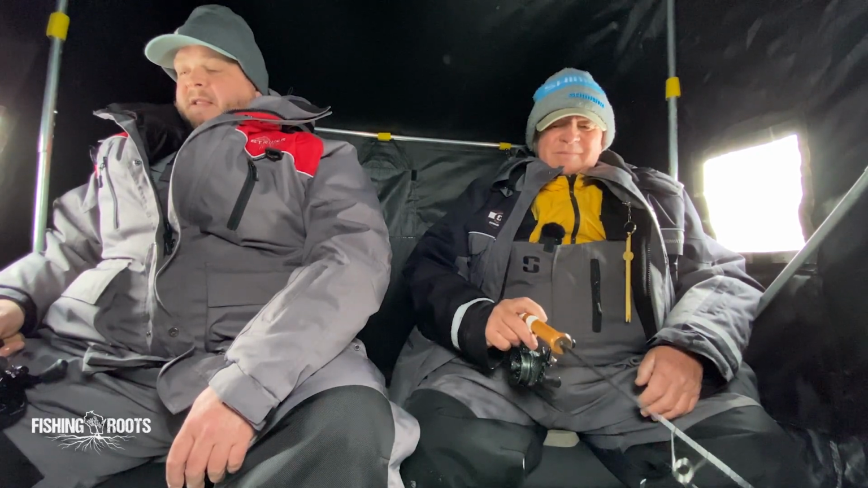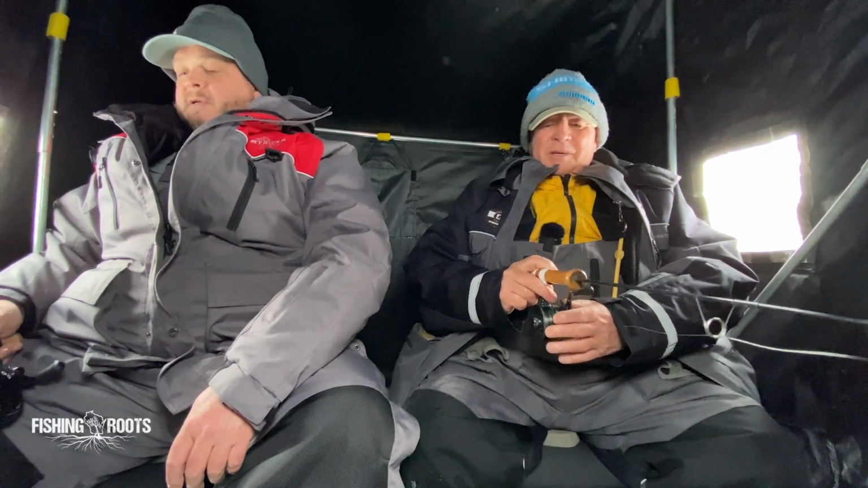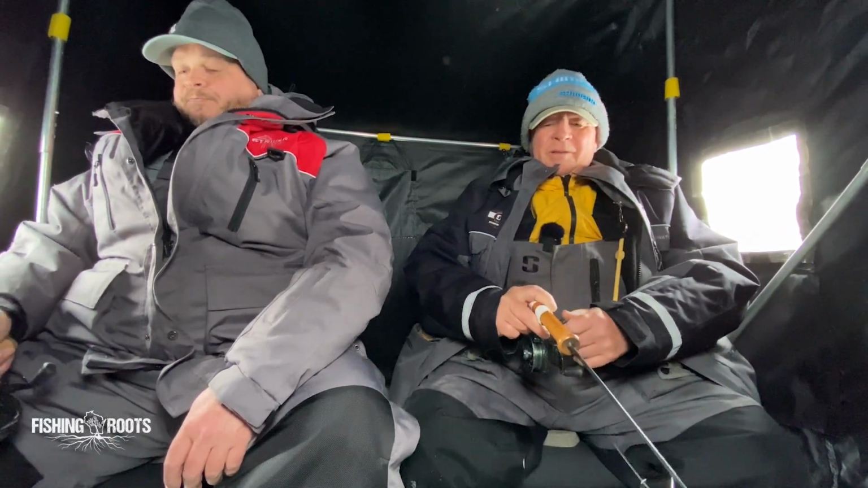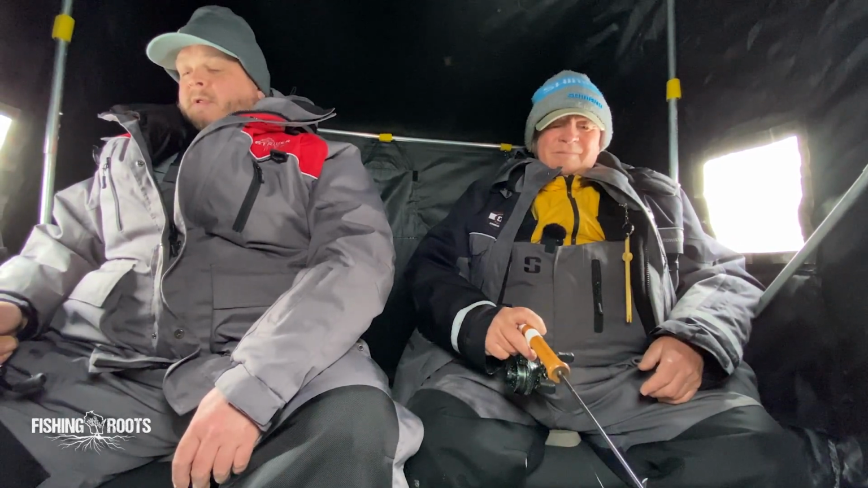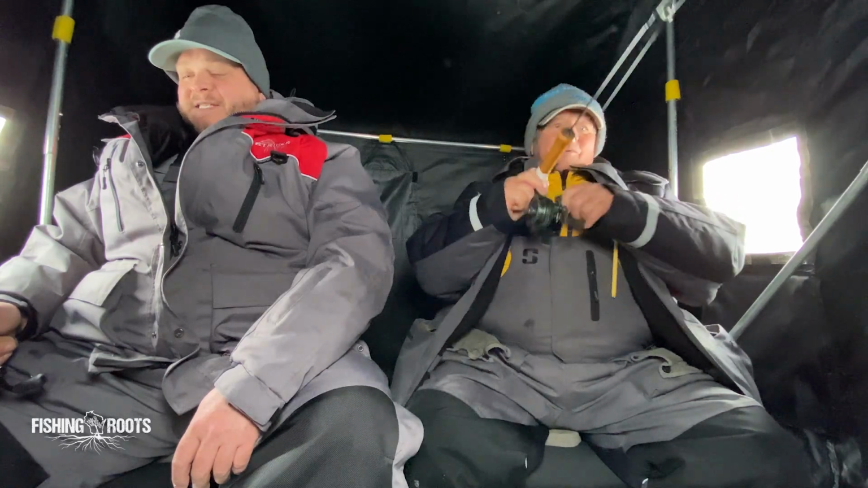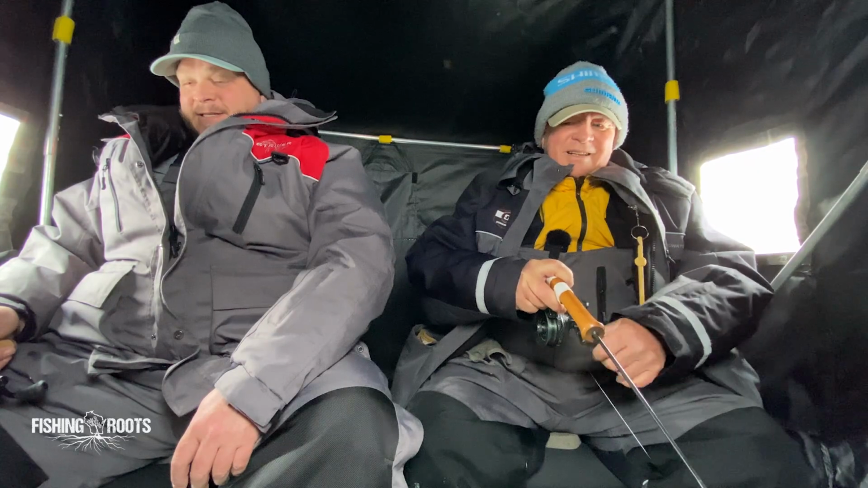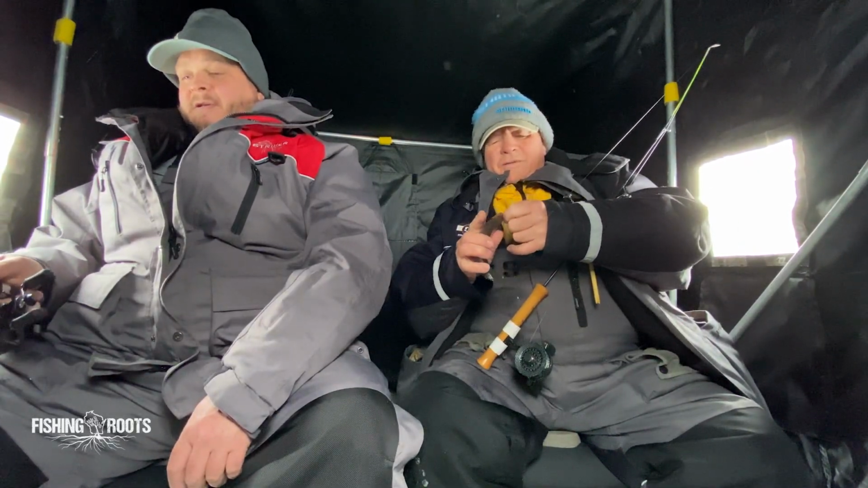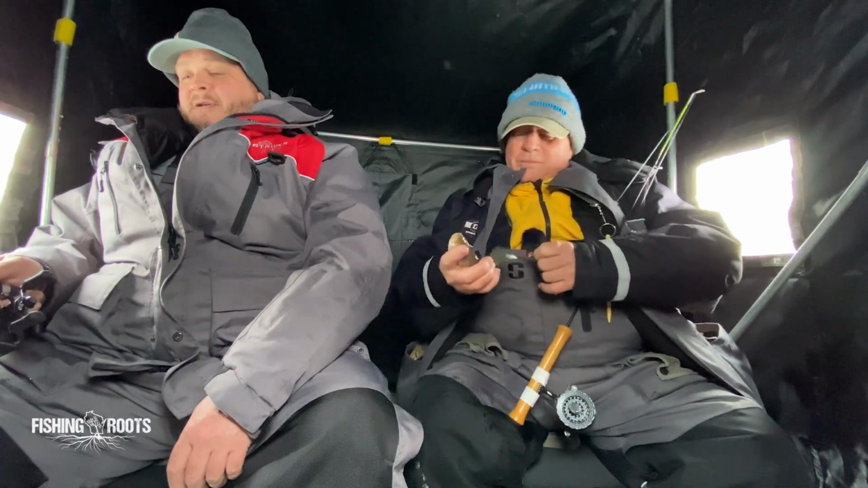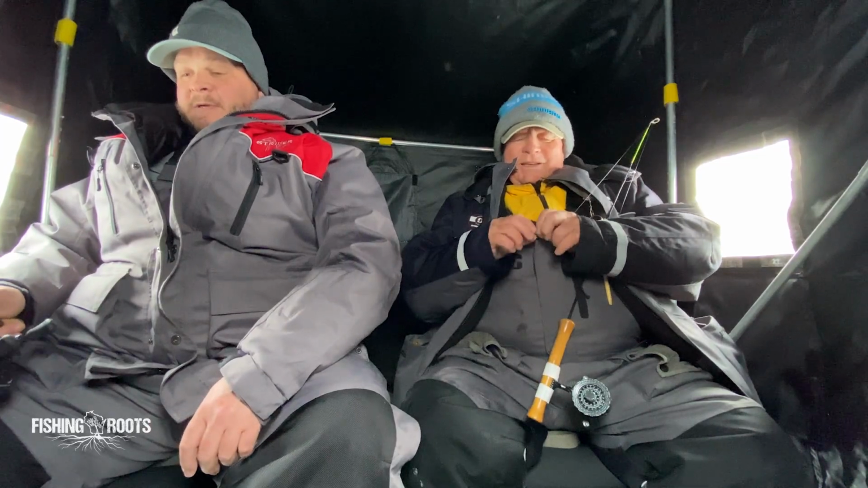They were definitely more aggressive an hour ago. Yep. That front should be getting in here pretty quick. That other front that's coming. Screaming right up to yours. Screaming right up as I was jigging it. Yeah, once you get on the school, figure out what they want, it's pretty easy, but sometimes getting on the school and figuring out what they want can be the hard part.